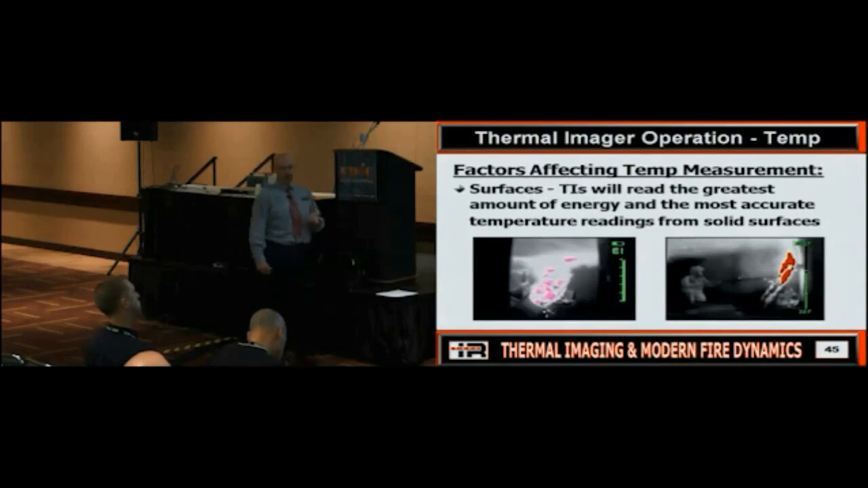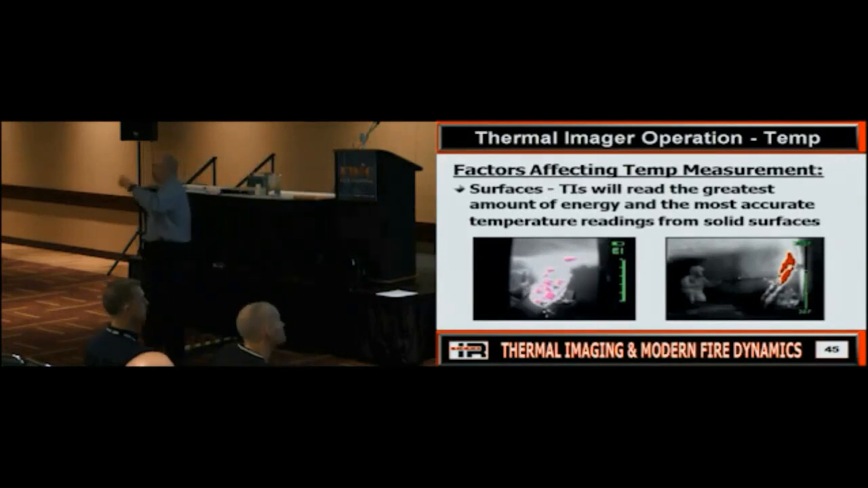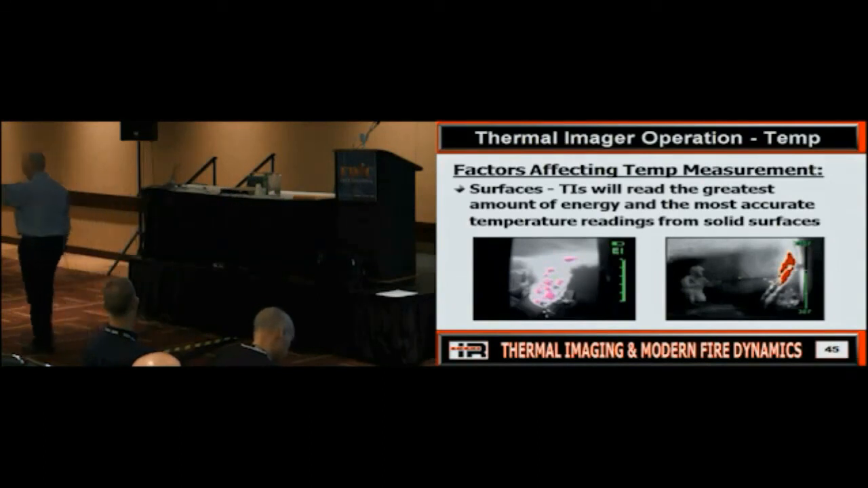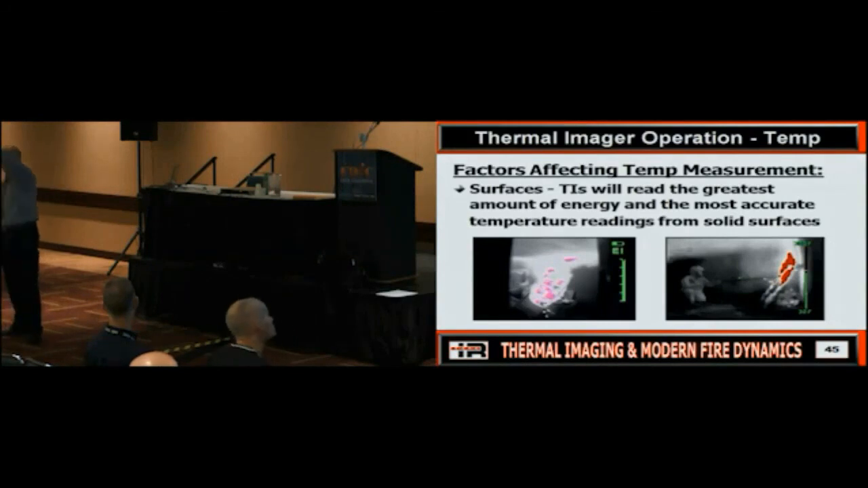So, surface. The key to remember with the thermal imaging camera, it can only accurately read a surface temperature. It can't read the temperature of gases or air. Does anybody see an issue with this?